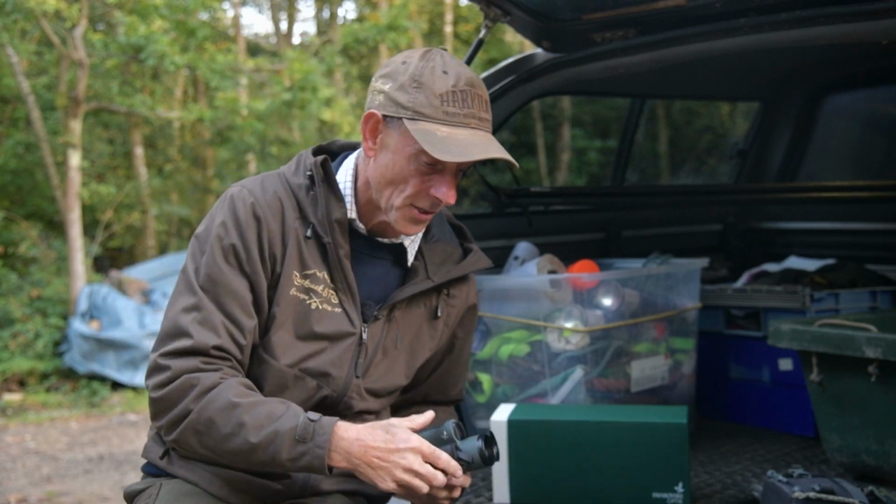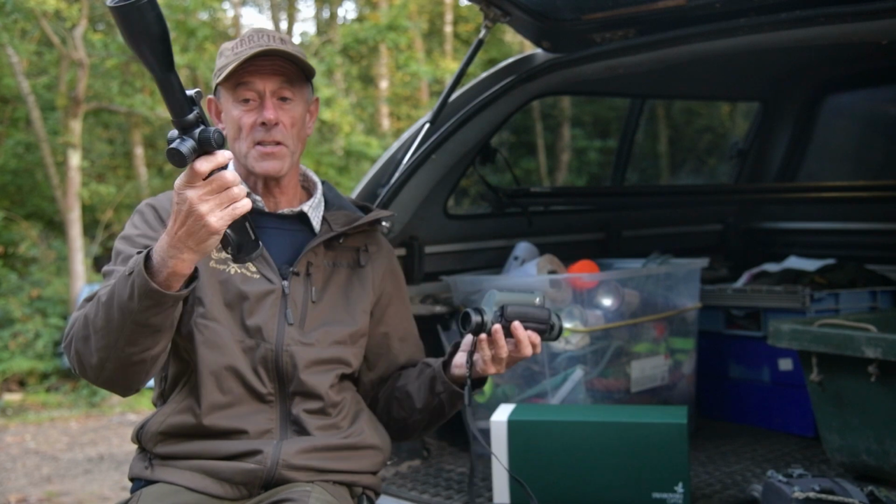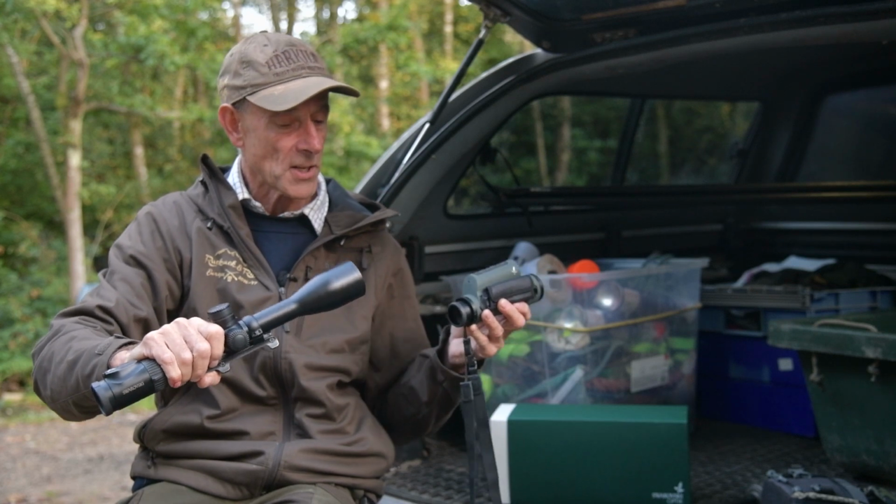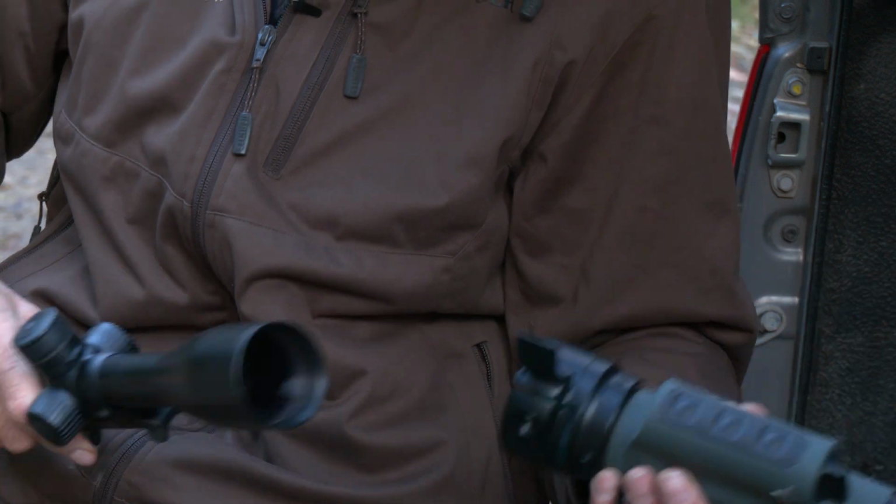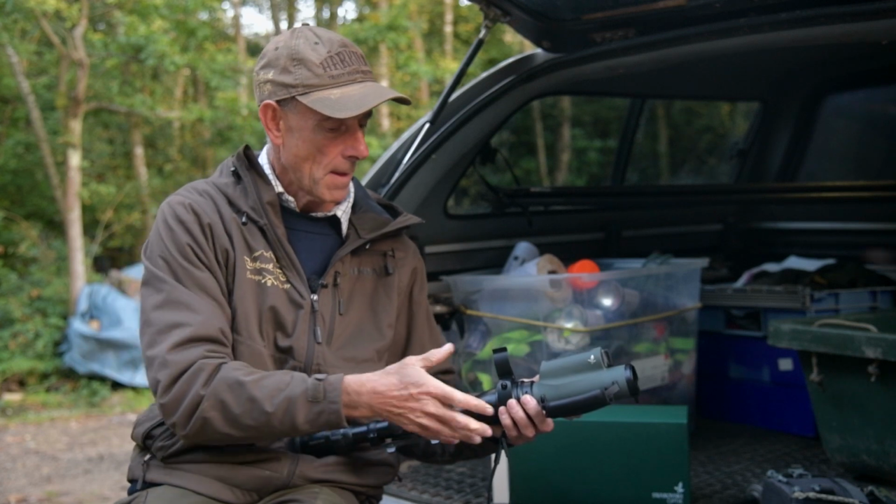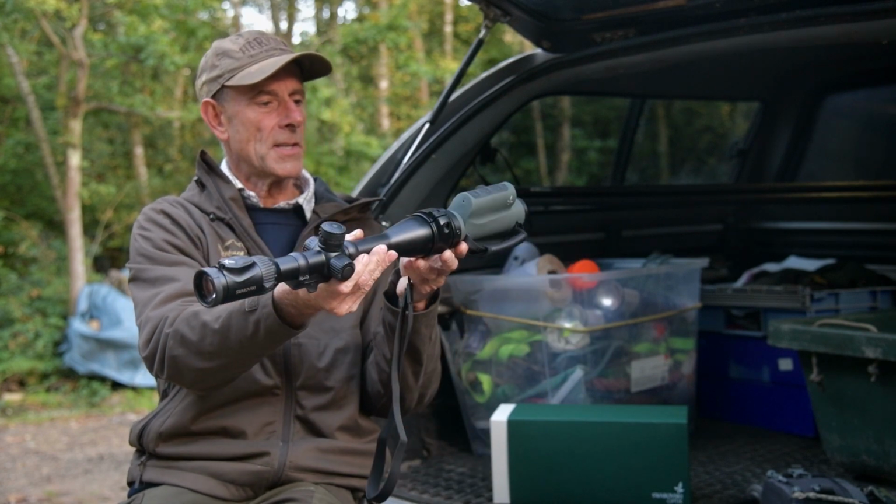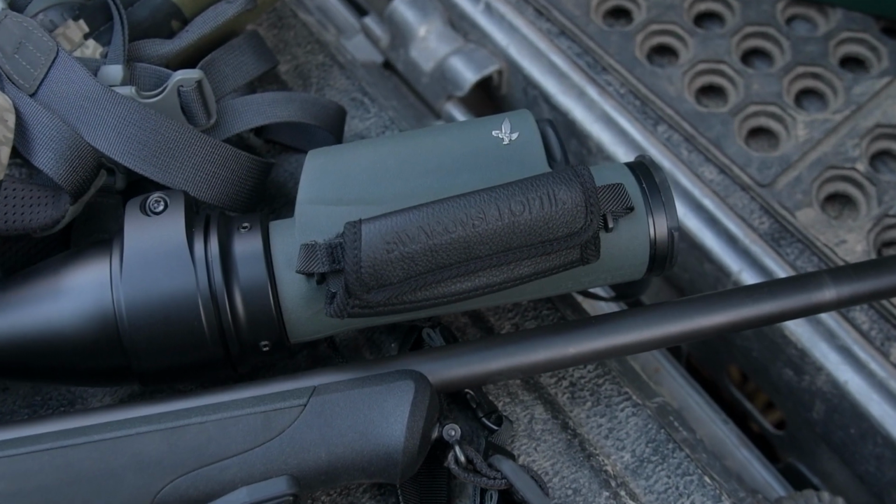But also what it does do, it actually fits to the front end of a scope. So this is a Swarovski 3.5 to 28 by 50, and we'll attach that. So it's actually an add-on as well. It does both camps. It does spotting, but also it's a good clip-on. So it sits in there, then an over-centering tightening device, and there you have it. So that is the tM35 Plus, and that's now a clip-on or add-on thermal.